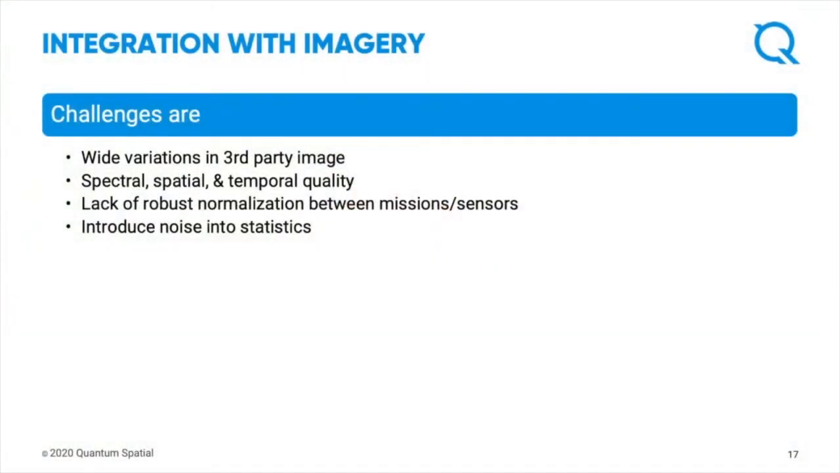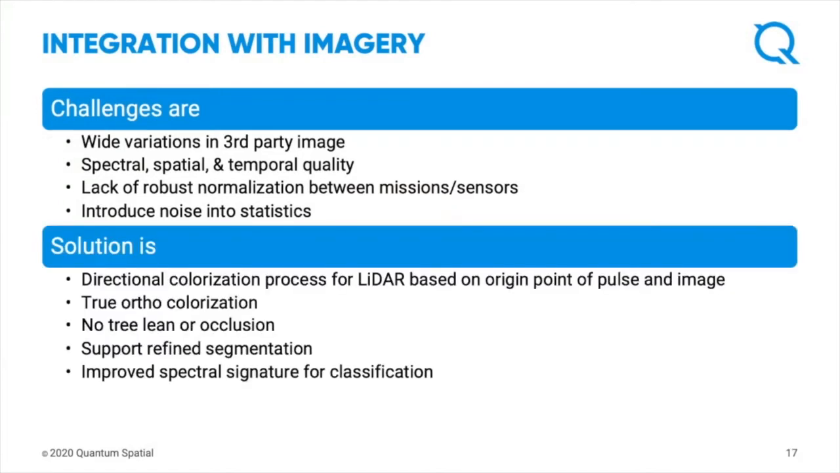So our challenge with imagery is that trying to get the imagery matching with the LiDAR can be pretty challenging, because it could be collected at a different time, it could be collected with slightly different coordinates. And so when we bring that imagery in and we don't process it properly, we can bring a lot of noise into the statistics.